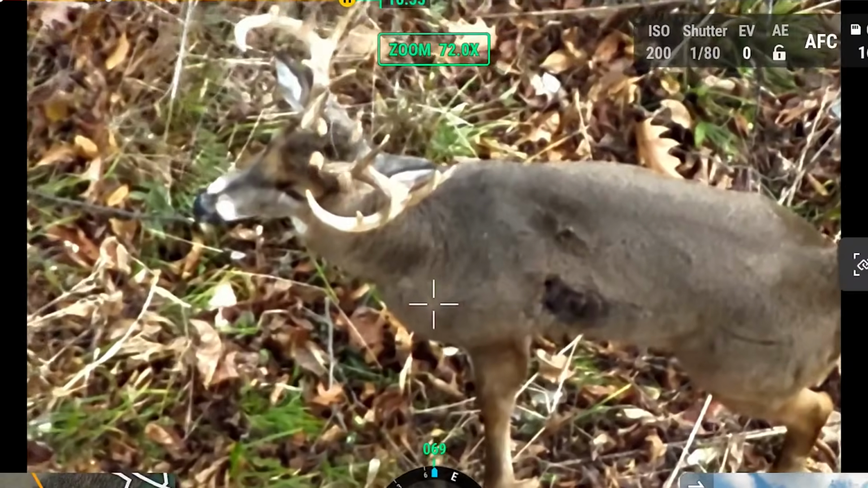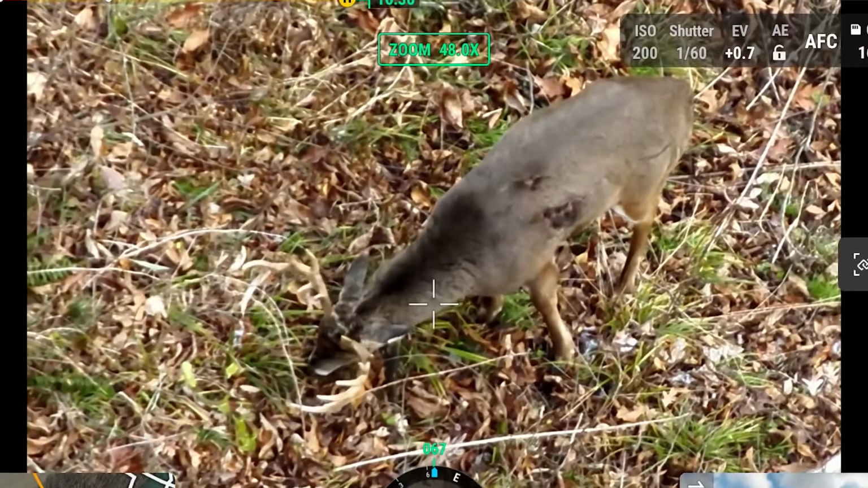Isn't that crazy? A shotgun and the deer is still alive. The hit looks good, but must have not penetrated. I don't know. Pretty crazy. Jay was able to find that buck. You know, give the hunter peace of mind that he's still alive. Unfortunately, he's not dead. Maybe he'll get another shot. But I tell you what, these deer can take some unbelievable things. It is just mind blowing.